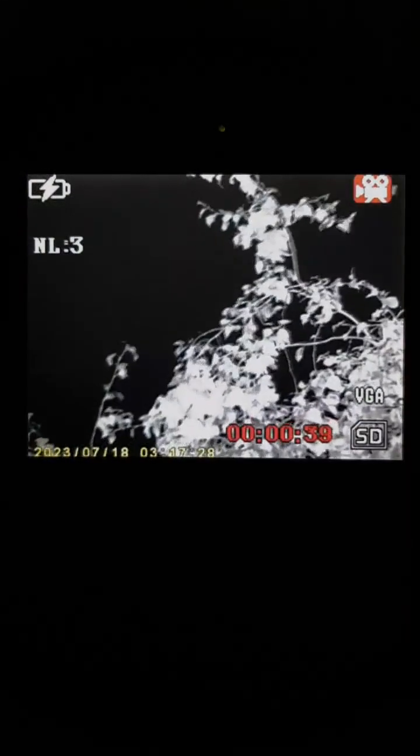Let's check this tree out over here, because this is the one where I saw the orb. Yeah, this tree here, guys, I witnessed an orb in the tree. It was in the tree for a few hours.